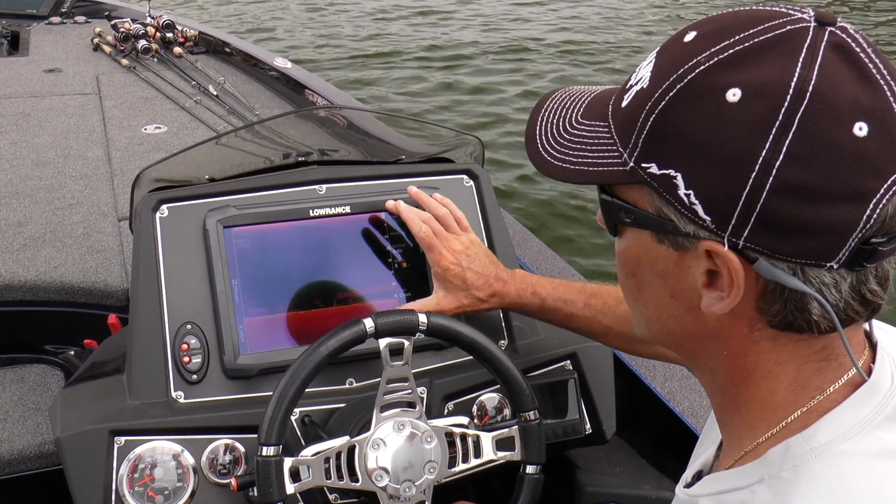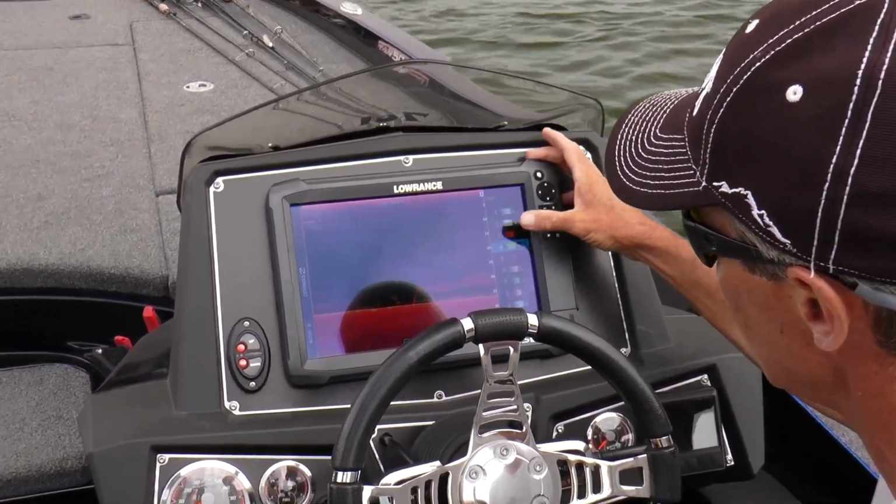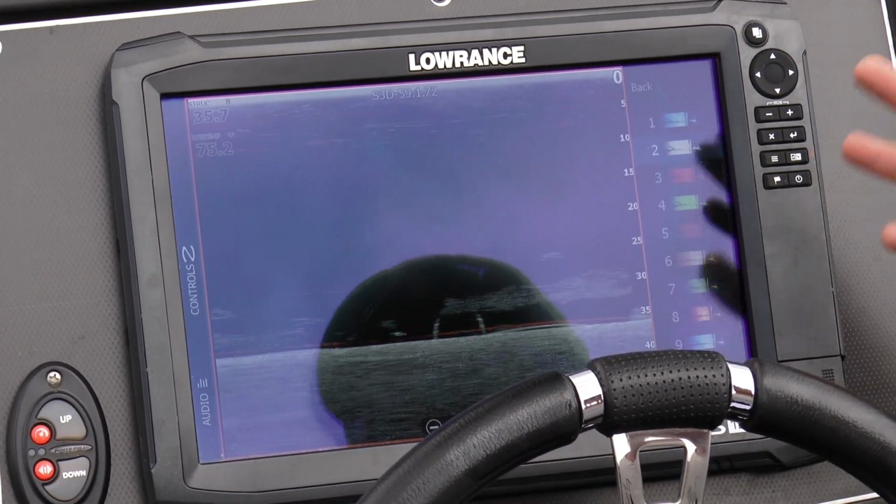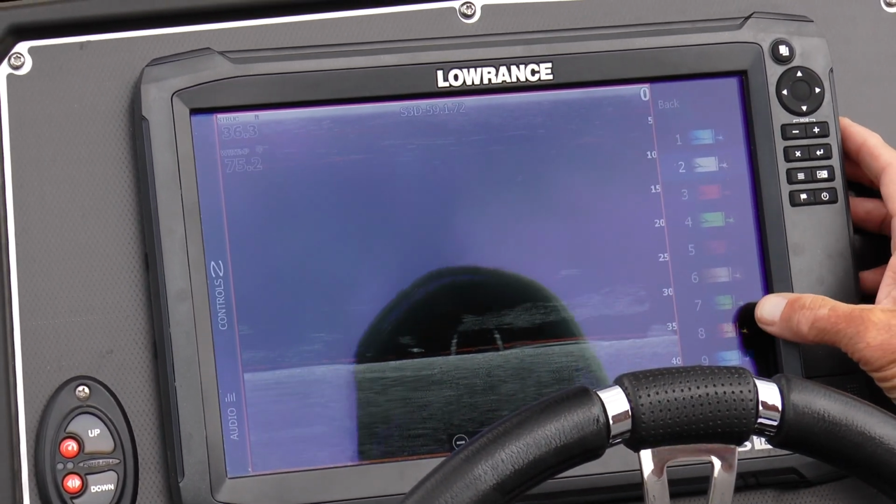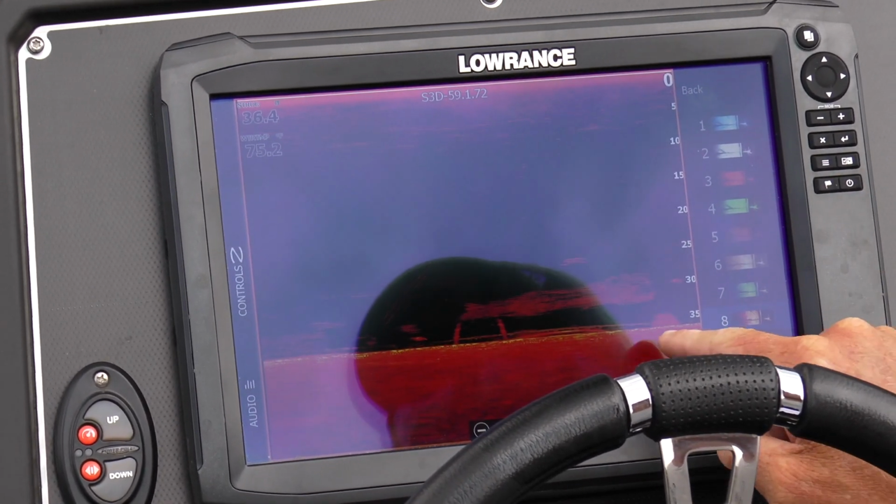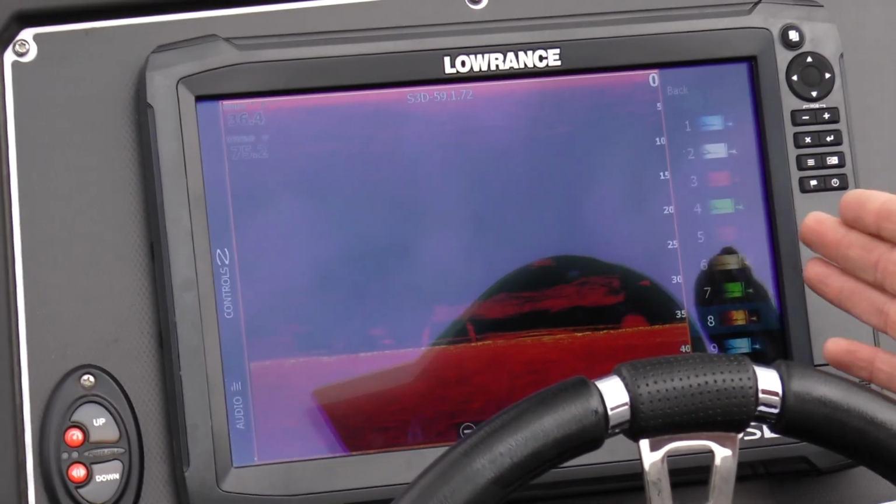Now, one of the key things can be color palette. Even just in filming this, we looked at a couple of color palette issues. I can change the color palette to fit whatever it is you're looking at so you can see better, but that's a personal preference. It doesn't change anything. The most important thing to always keep in mind is the brighter something is, the harder it is, the better return that this unit got off that.